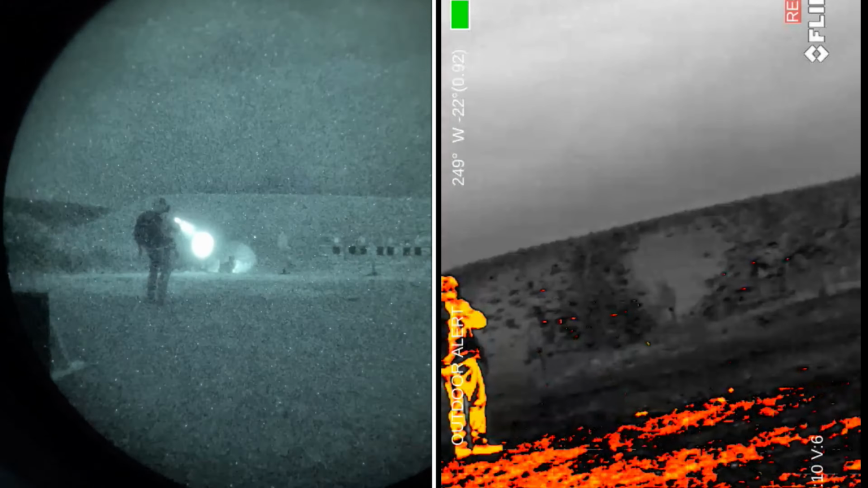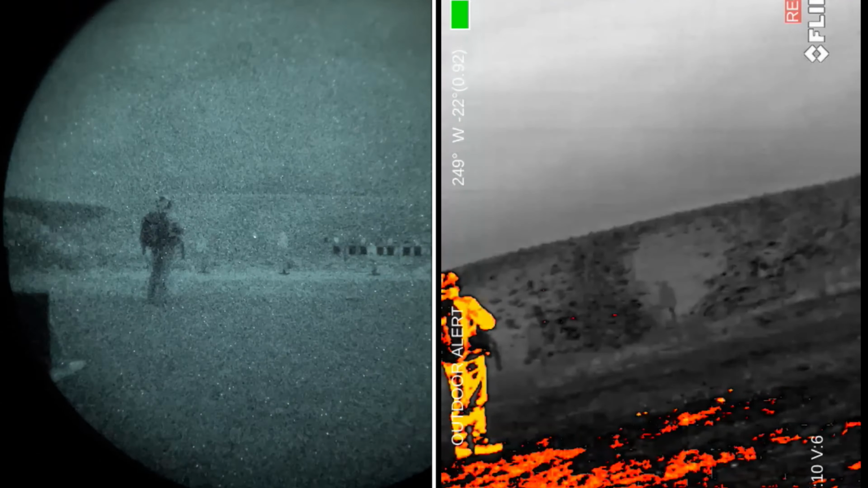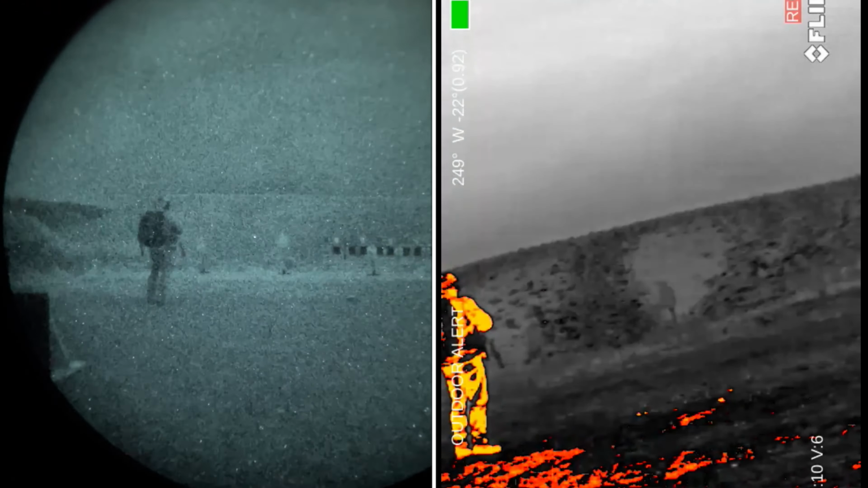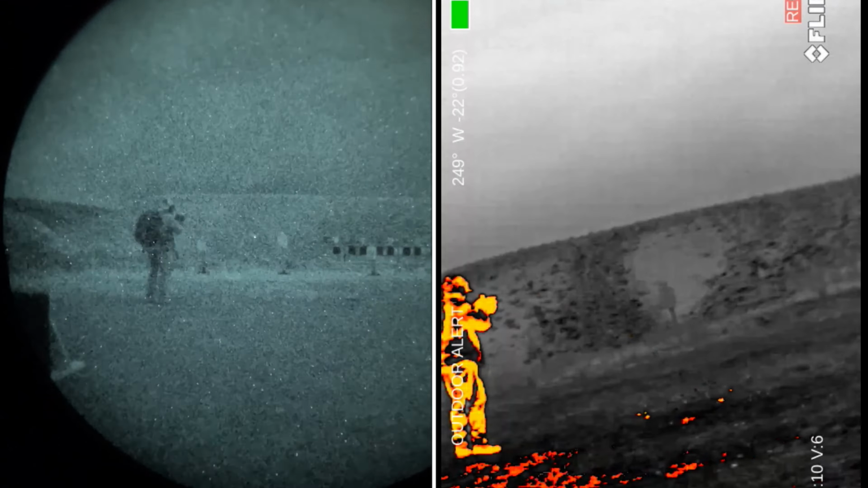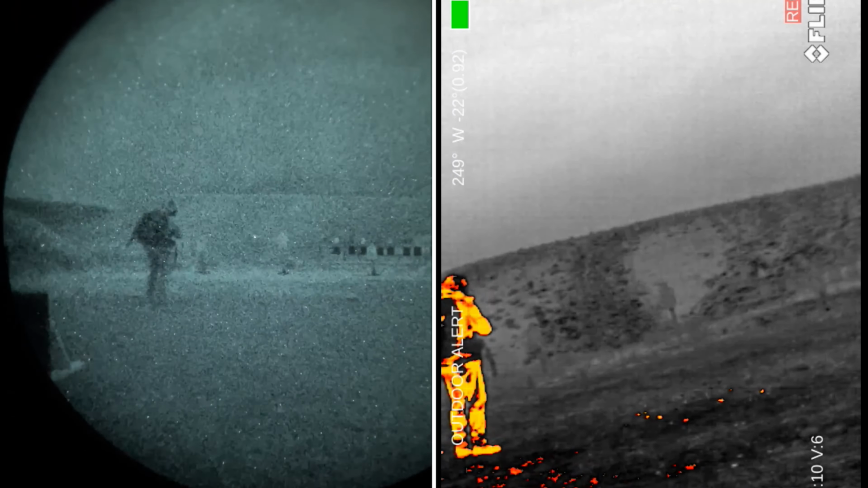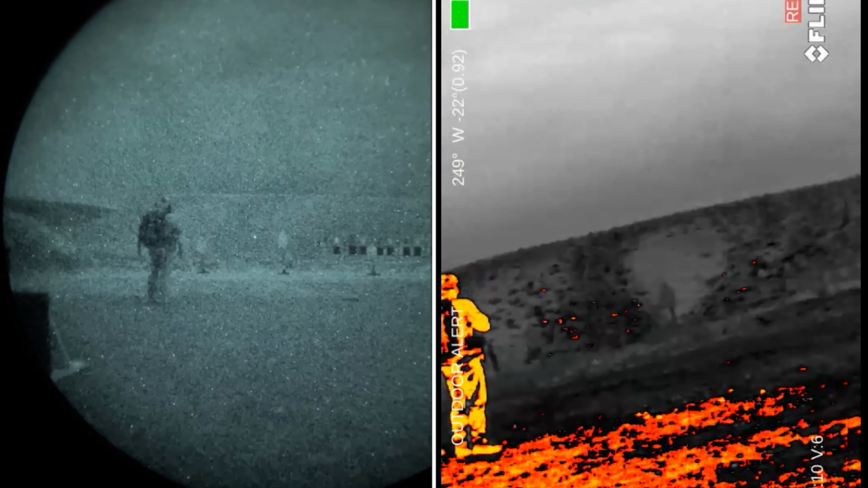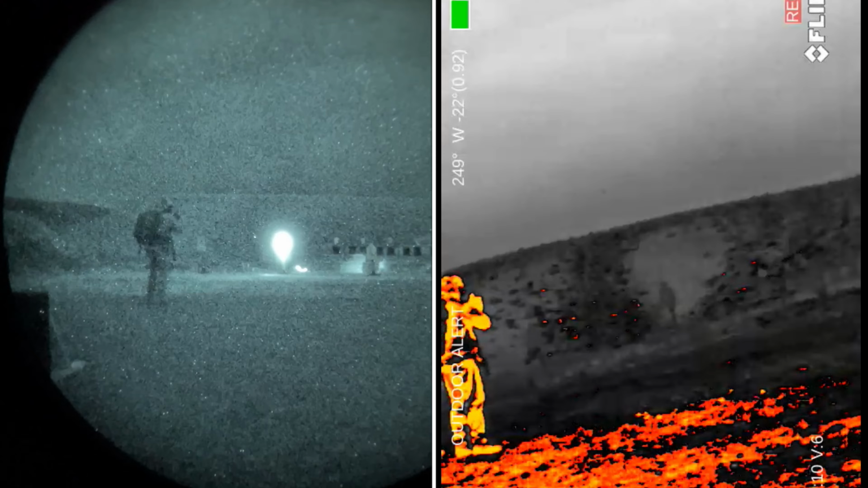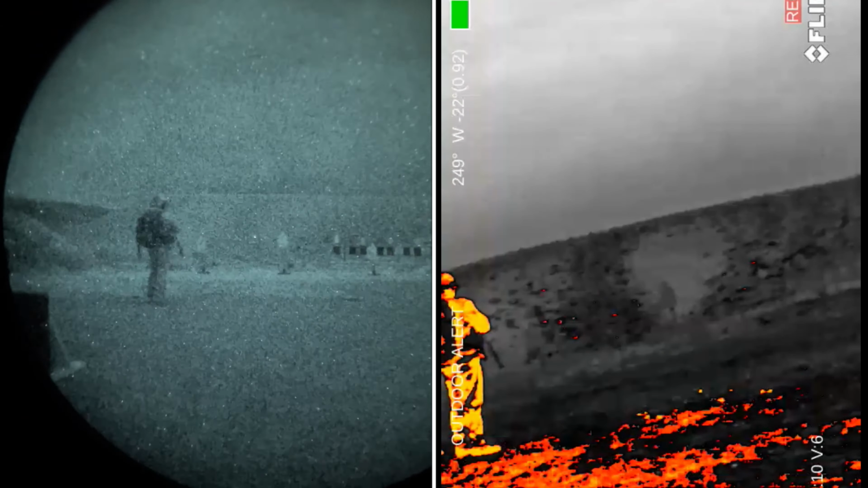That's because the FLIR every 30 seconds is refreshing, trying to pick up a new heat signature to kind of focus on. And so I believe, because I'm on the edge of it, I'm not in the center, it is really displaying all my clothing there a lot brighter than it normally would, and you'll see in a later video here how that changes.